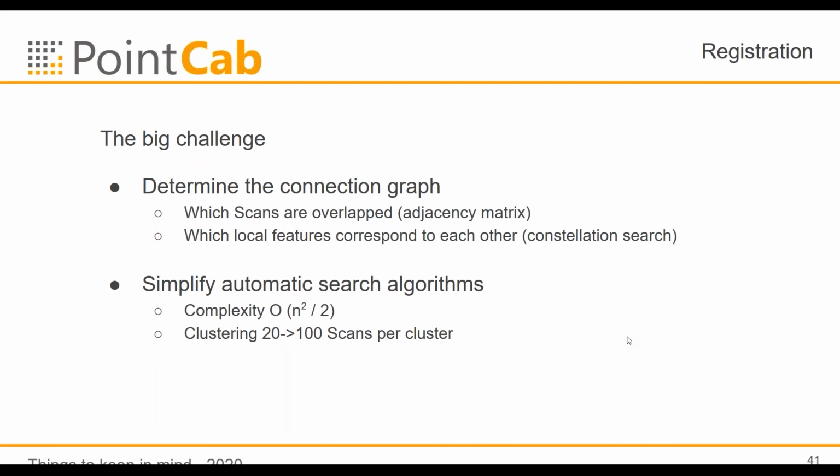The second thing is if you use feature-based registration, you can say which features correspond to each other in another scan. There are algorithms out there to find this constellation automatically. But be aware, this is very complex. You need to compare each scan to each other. This means you have a complexity of the search algorithm of n squared over 2, or to be honest, n times (n minus 1) over 2.